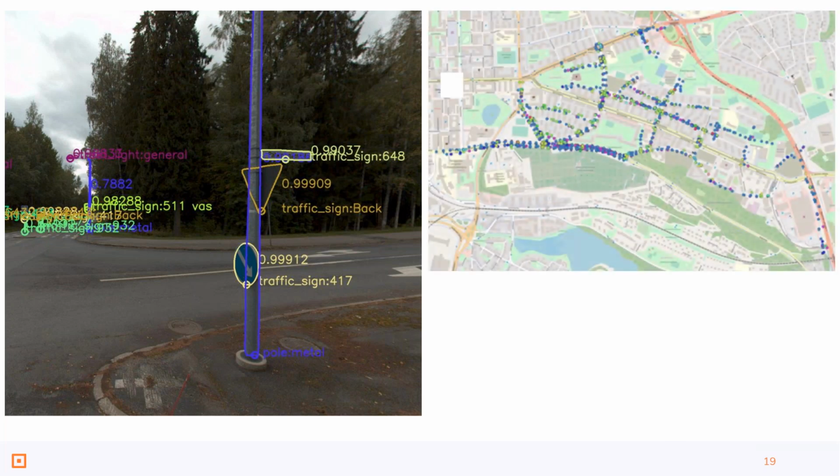So basically, this is an image of one individual frame which has detected all the different sign, pole and traffic light types. Next, please. And we are gathering that information from all of the images, and then we are clustering those different observations into bundles so that we can define the geographical location for that asset. Next, please.